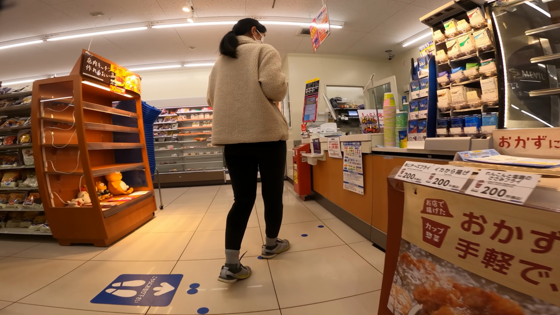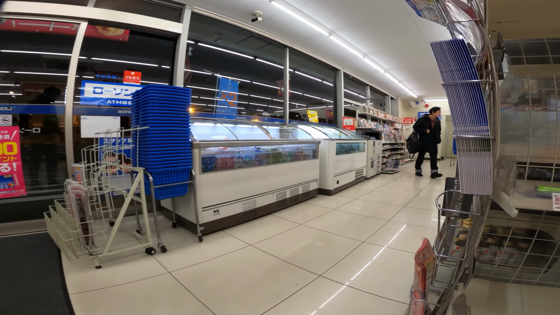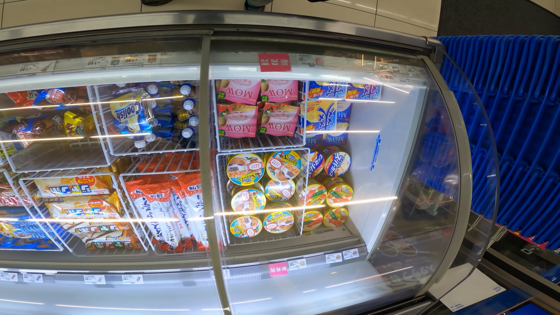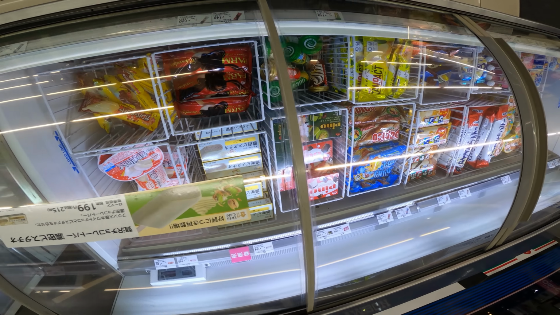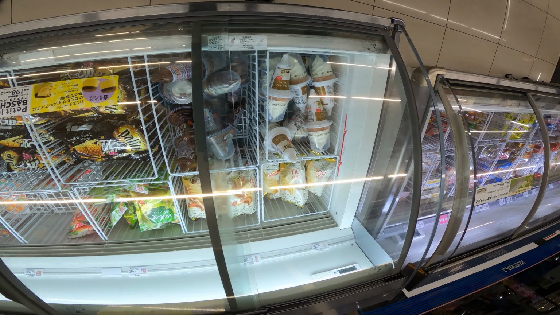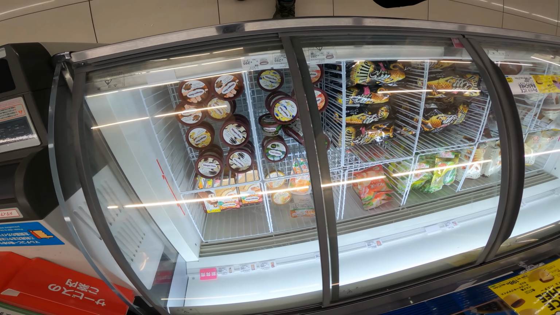And while she's over there paying the bills, doing all the hard work, let's take a look at what ice cream we've got in stock today. Oh yeah. I don't come to Japanese convenience stores that often, but when I do, it's usually to come here to get some ice cream when I'm doing a nice long hot summer ride. And they've got a whole bunch of Haagen-Dazs selection here. Haagen-Dazs is really popular here in Japan.